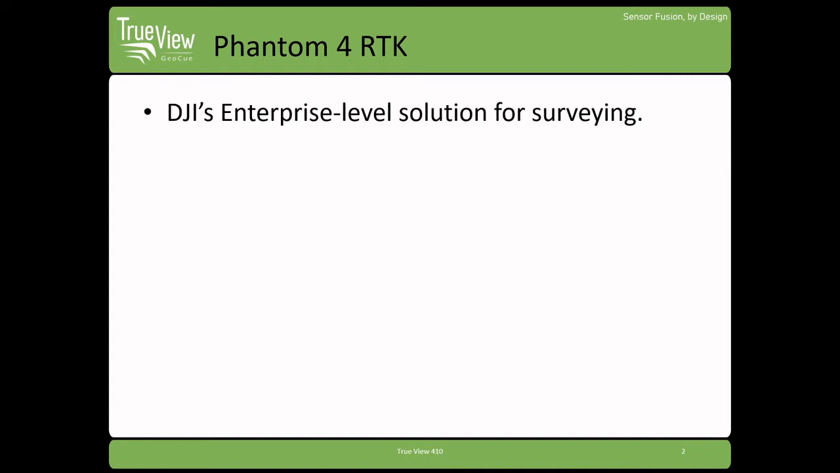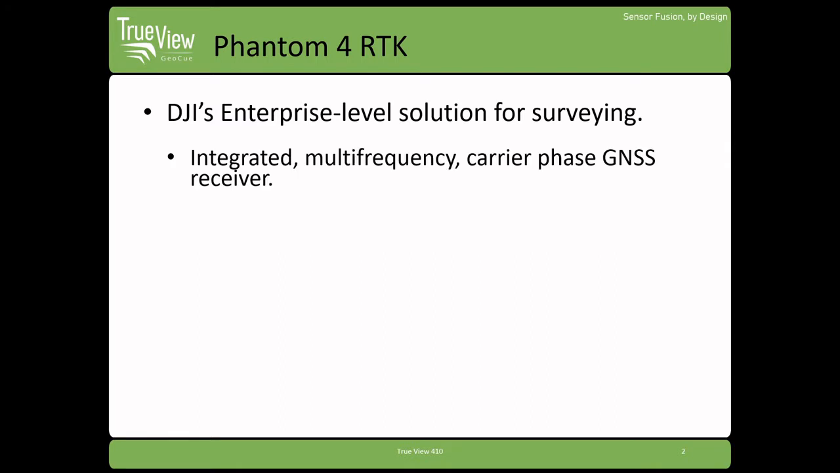Just want to start by talking a little bit about the Phantom 4 RTK. Obviously, many of you are probably familiar with it, probably already owners of this system. But if you're not familiar with it, just a little bit of background. This is one of DJI's enterprise-level drone solutions for surveying. It's of great interest if you're interested in high accuracy mapping because of several factors. It has an integrated multi-frequency carrier phase GNSS receiver. This is ideal for what we want for doing this kind of aerial mapping. It does record a GNSS observation file during the flight, which means that we can use that for PPK workflows.